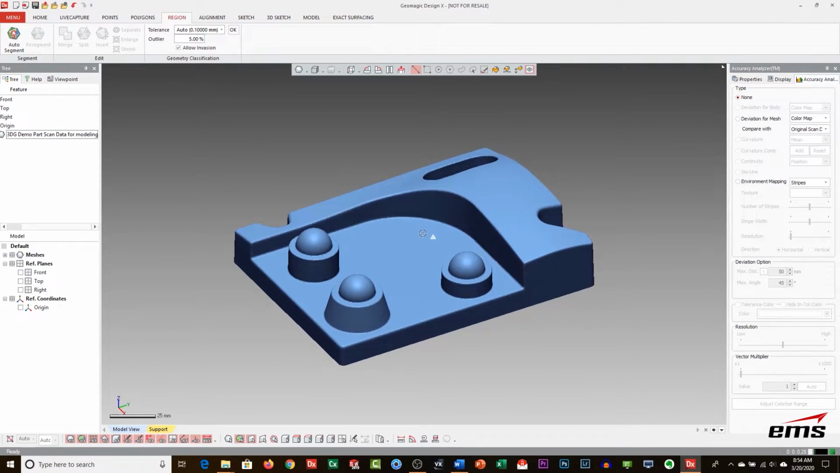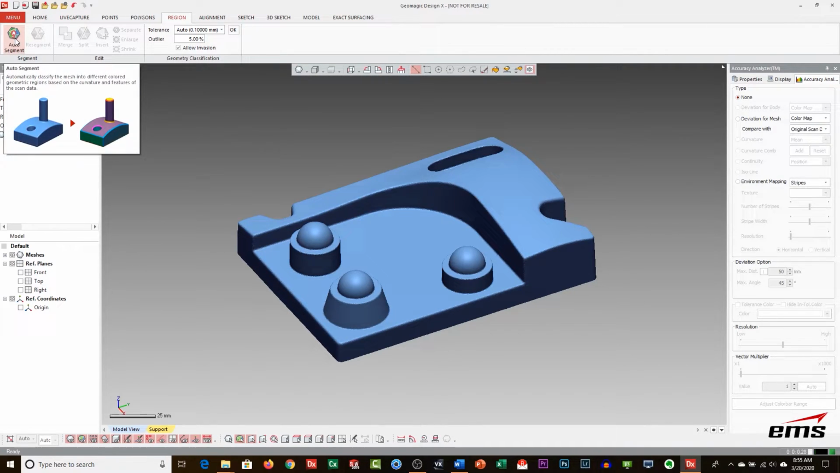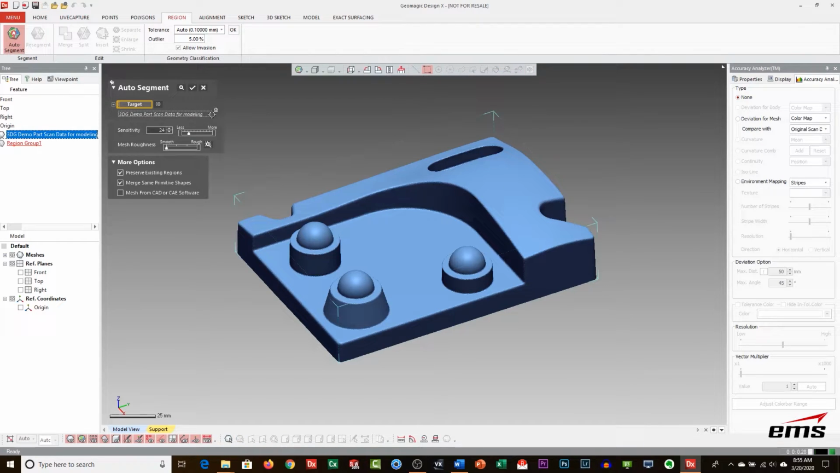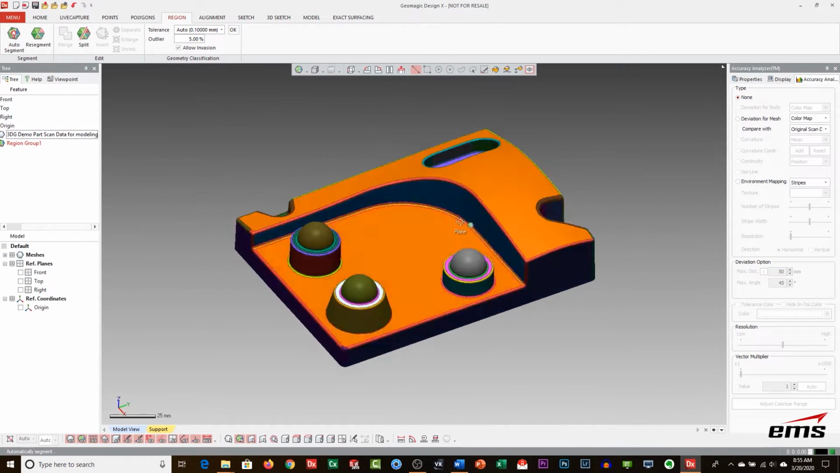So first thing I'm going to do is I've already imported the data. And again, that would be just saving an STL file from whatever scanner you're working with and bringing it in to Design X. And we're going to run a region group just like we did with Geomagic for SolidWorks using the auto segment command. The defaults usually work pretty good. So this is going to be very similar to what we did with Geomagic for SolidWorks. We're going to create this region group, and you can see it's color-coded for us.